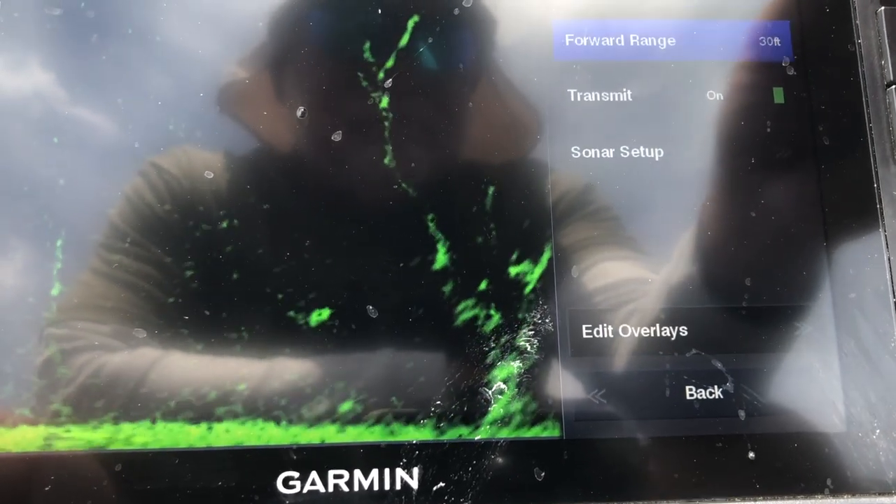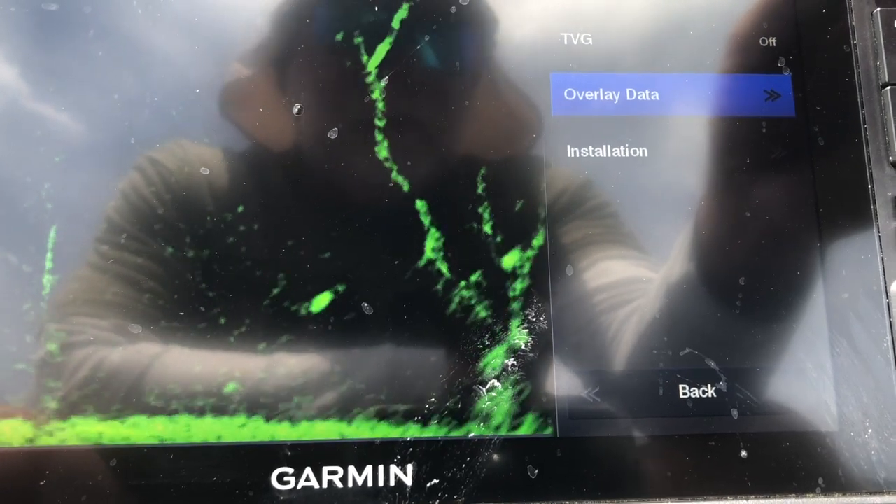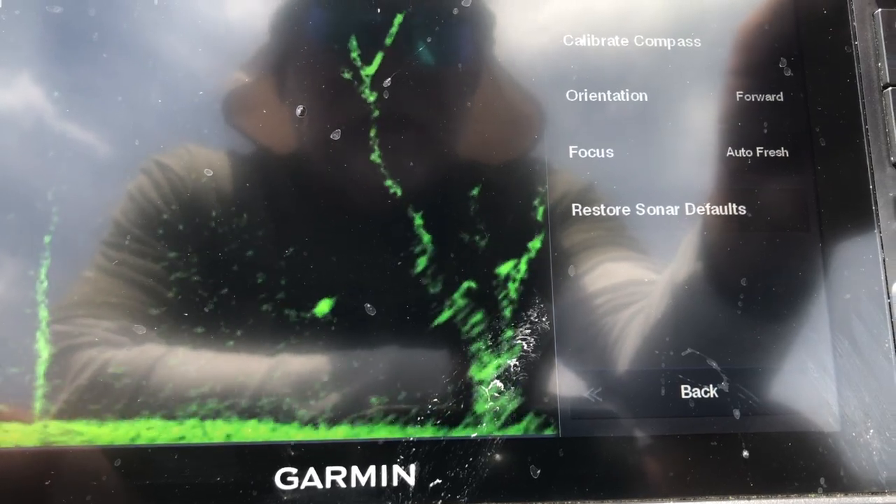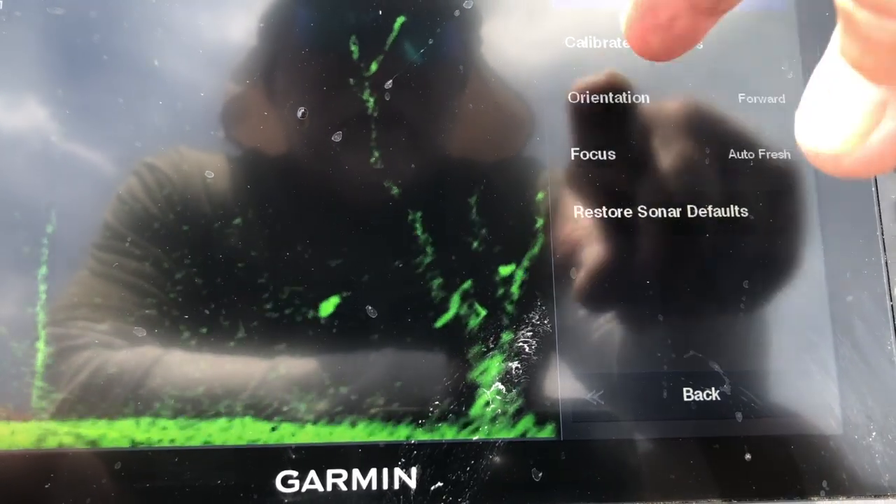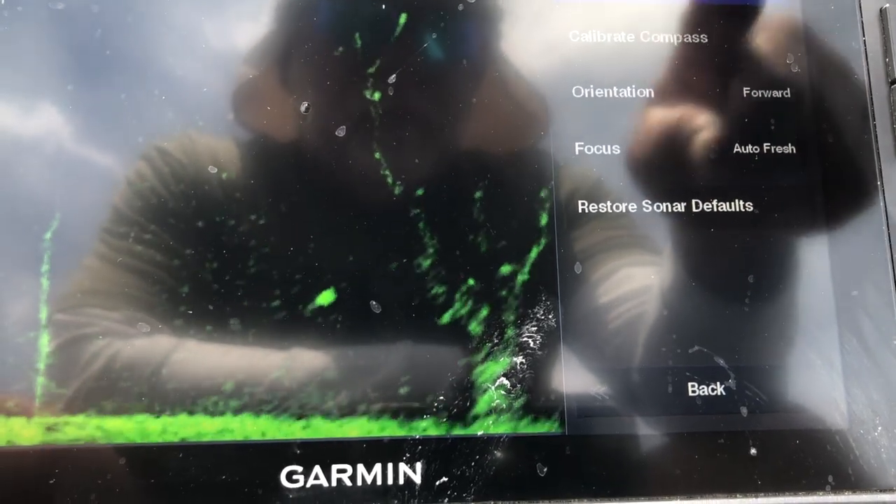Going back, sonar setup. I think we hit on TVG, we did installation. AHRS, make sure that is on. Put that on.